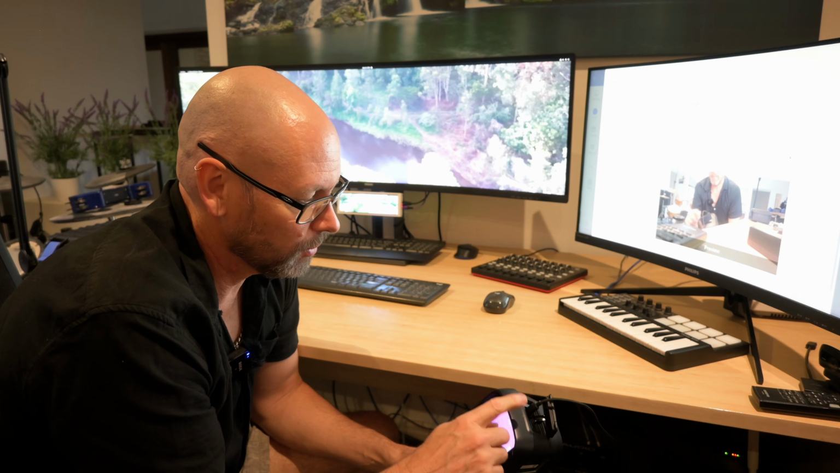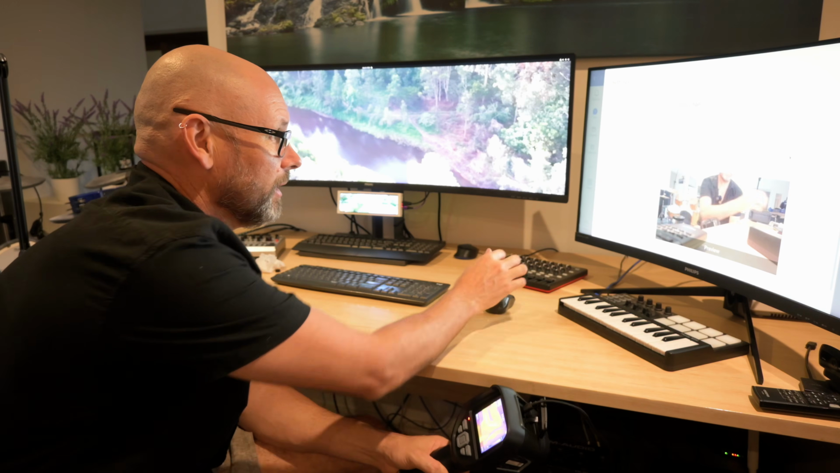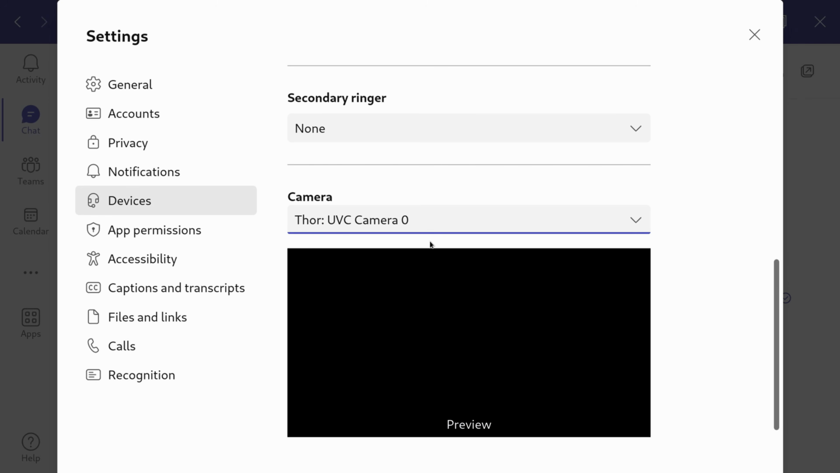Now I've had another look at that UVC device to get this as a video source. I still can't get it working, although I do see it come up. So this is Teams. You can see you can select the source here. I've just got my webcam over there. And it comes up, it sees it there, Thor UVC camera, but it's not coming up. Now I've seen this before. If the resolution's too big for this, that causes an issue. So it could still be there. I just might have to see about viewing it on something else, or it doesn't work. I don't know. We'll see.